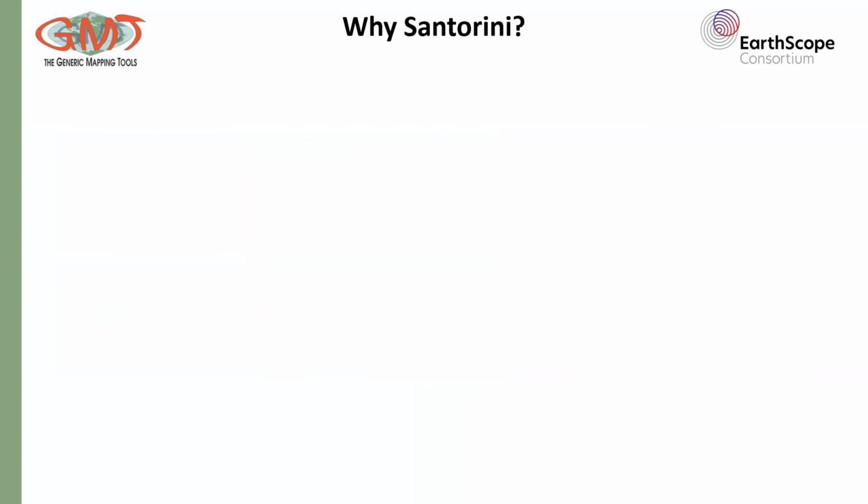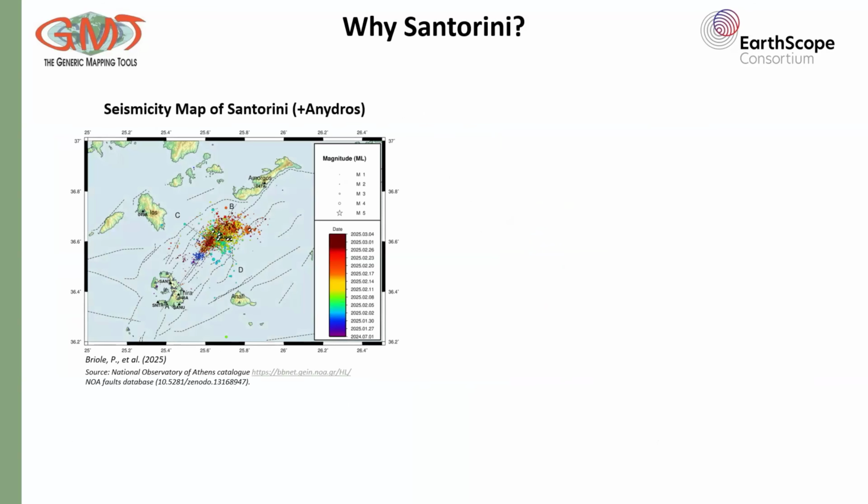So why Santorini and why this specific period, January and February 2025? Santorini was chosen due to a recent and well-documented seismic crisis that unfolded in early 2025, as shown on this left-hand seismicity map. This crisis began with a cluster of earthquakes, as you can see in the map, northeast of Santorini near the submarine volcano Kolumbo and the island Anydros, which is not visible due to the clustering of the earthquakes.